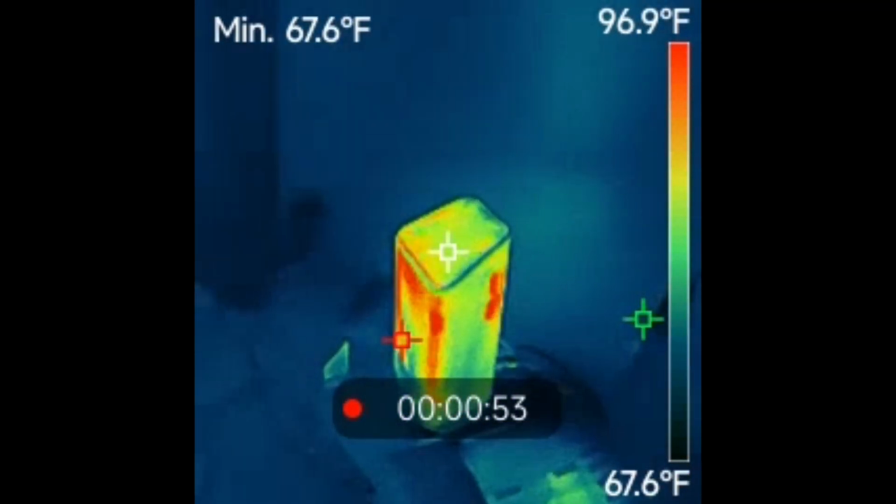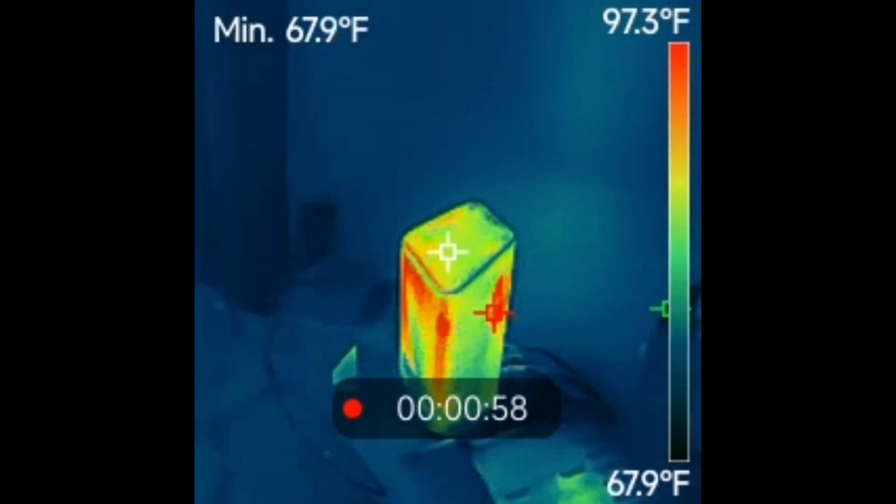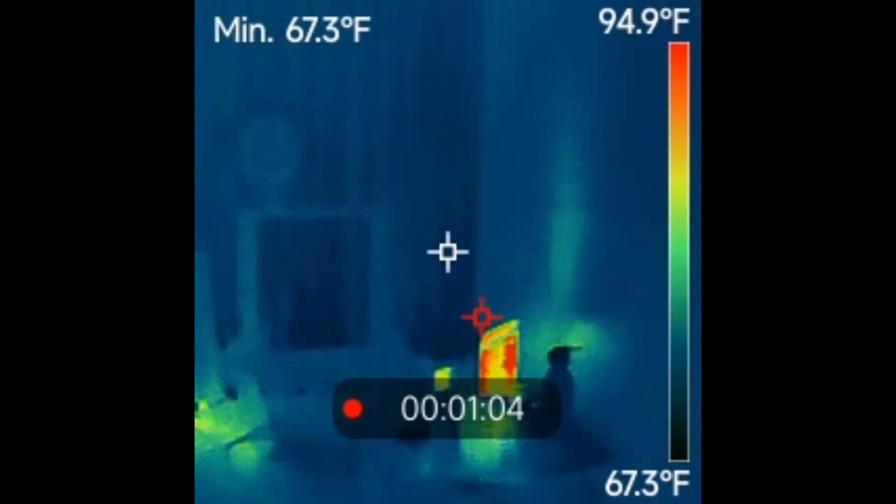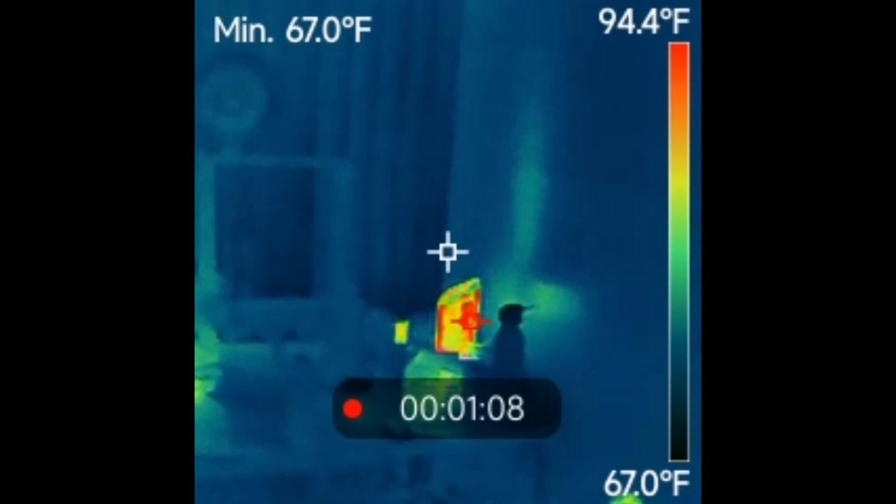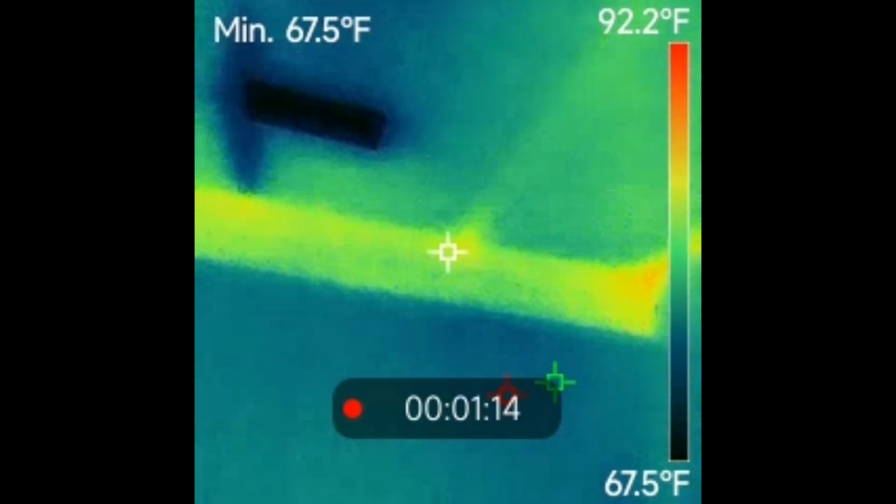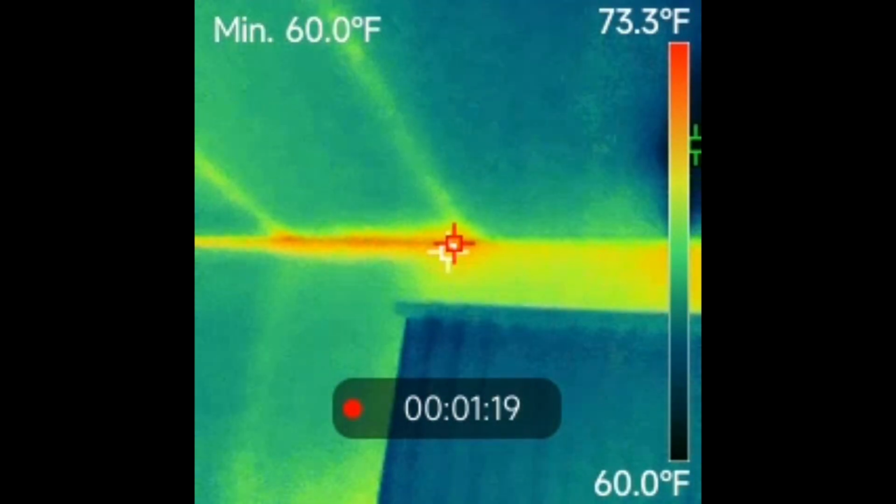Here's the internet router. You see how hot that is, 97, 96, 97 degrees. And you can also briefly see behind it just the heat trail, like going up the walls right behind it. So pretty neat stuff. And then looking up at the ceiling here, yeah, you just see trapped heat up there.